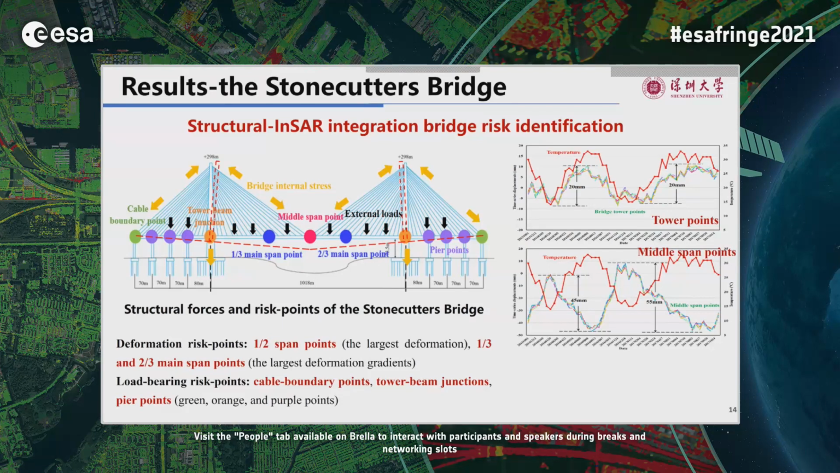According to the Sentinel-1 time series displacements of the tower points, similar slight correlations between the tower points and the temperature are found. When the temperature increases, the towers expand, causing the tower points to uplift, and vice versa.